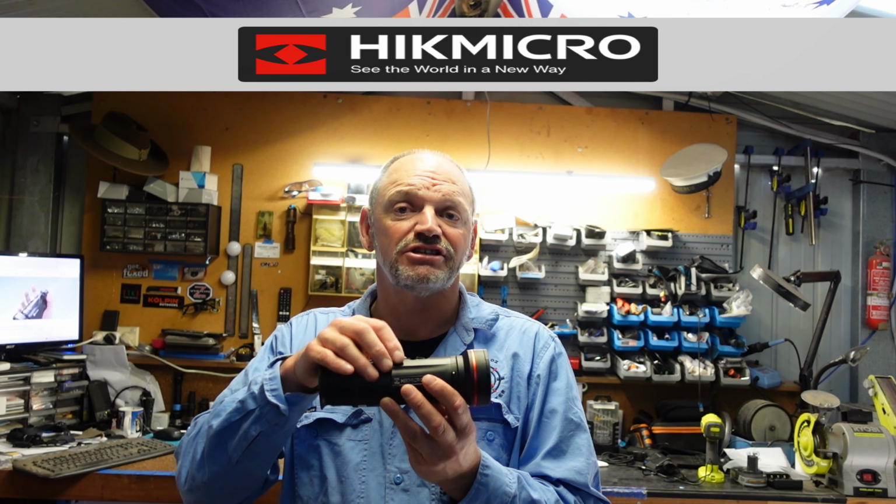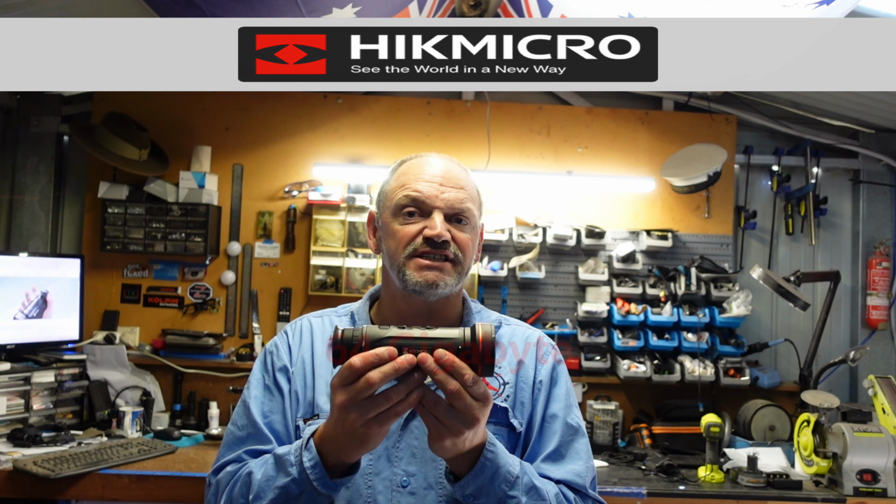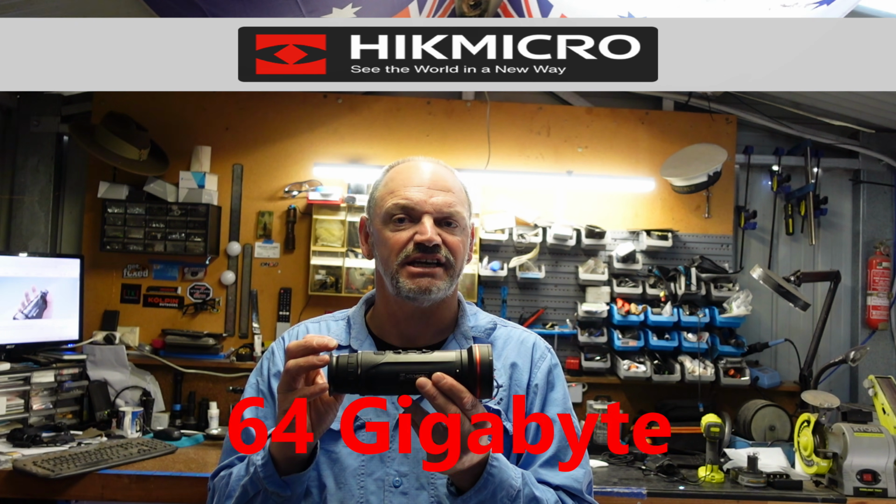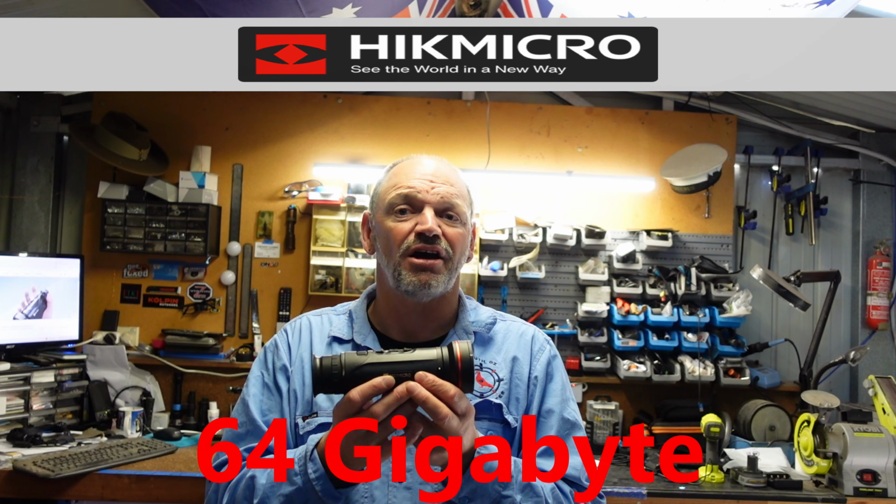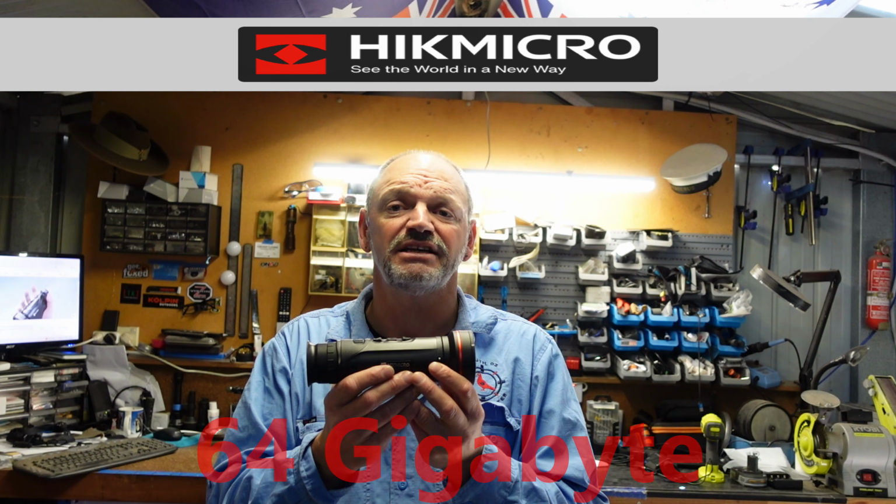Now this one is a magnesium alloy construction housing, has a waterproof rating of IP67, which is actually pretty damn good. It has an internal storage of 64 megabytes. It does not have an external SD card. Could be a slight downside to it, but overall 64 megabytes is quite substantial, and you just have to plug it into your computer to download the files.